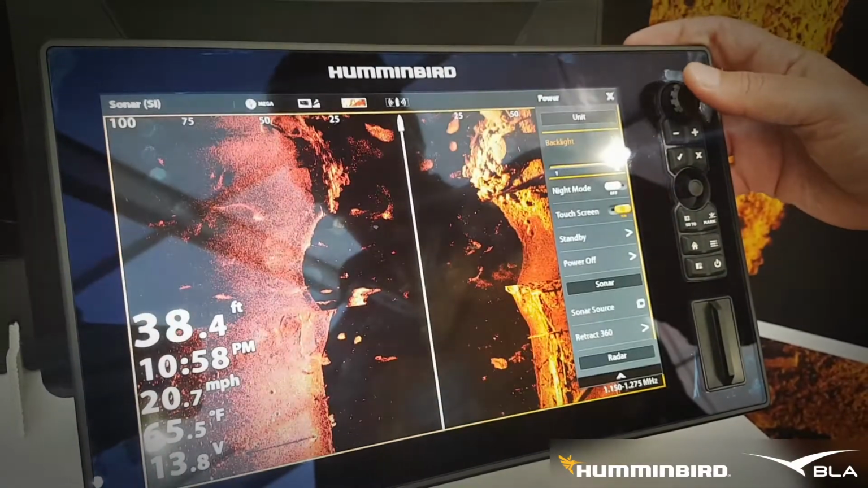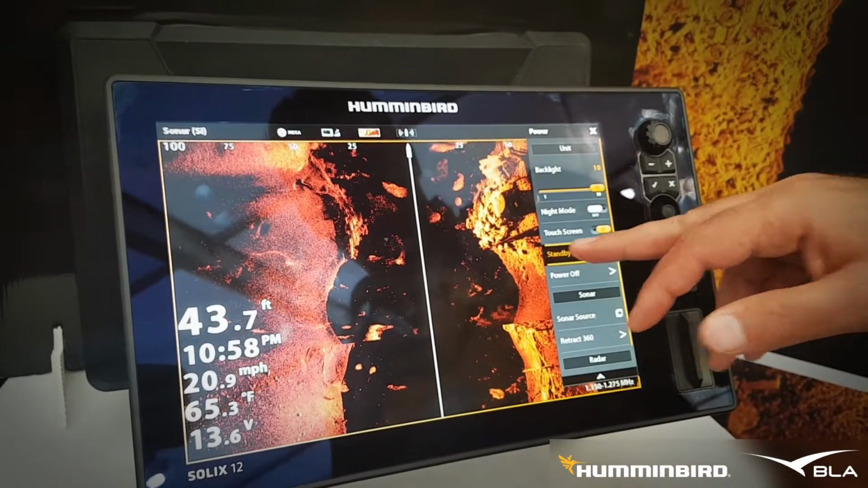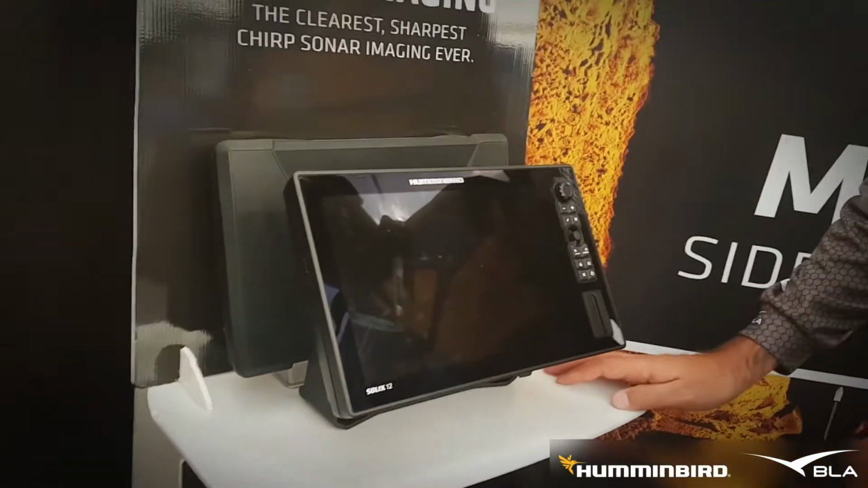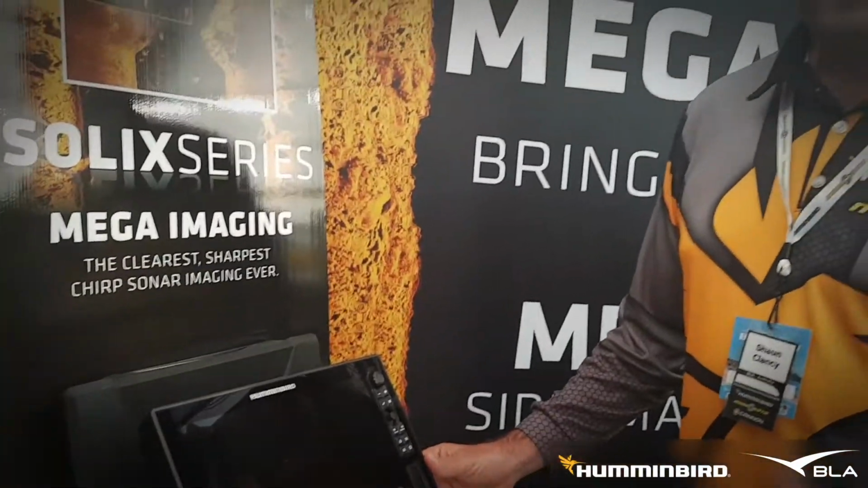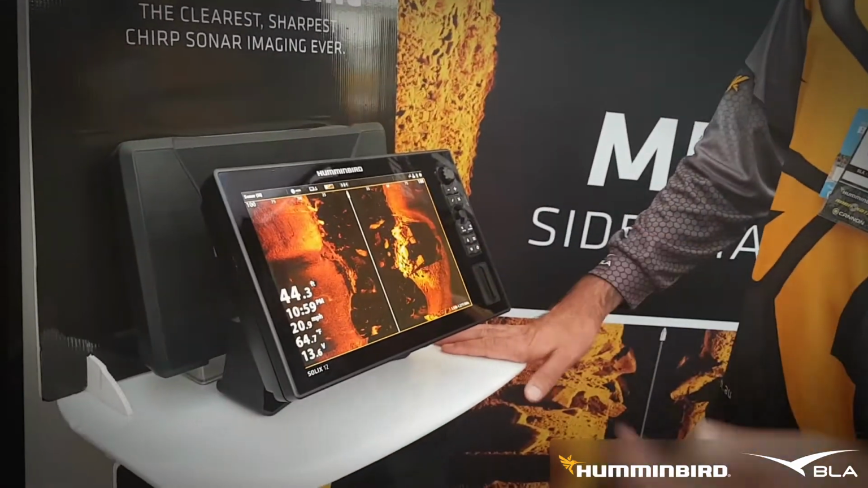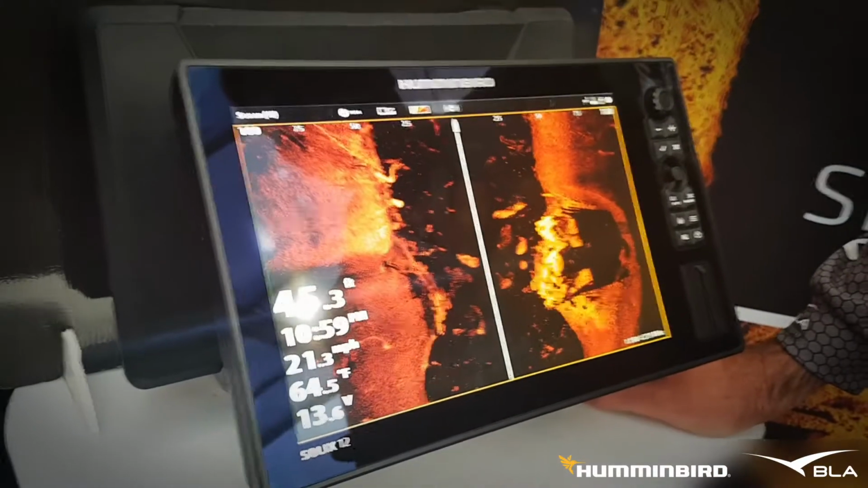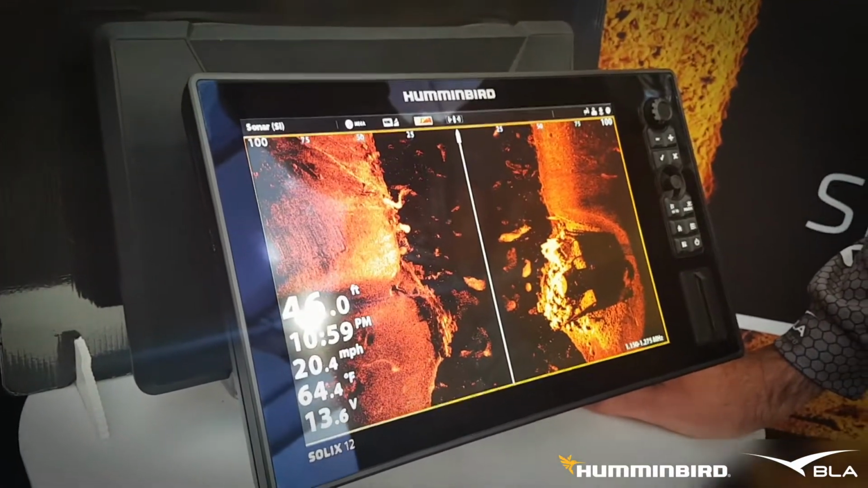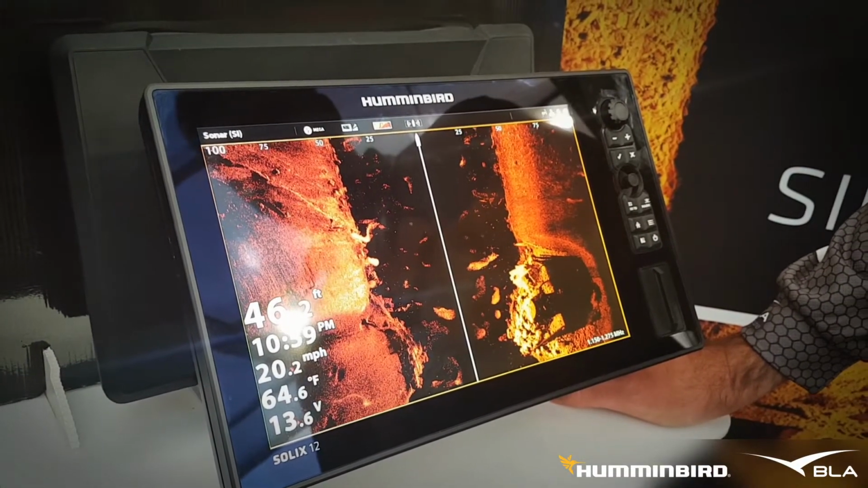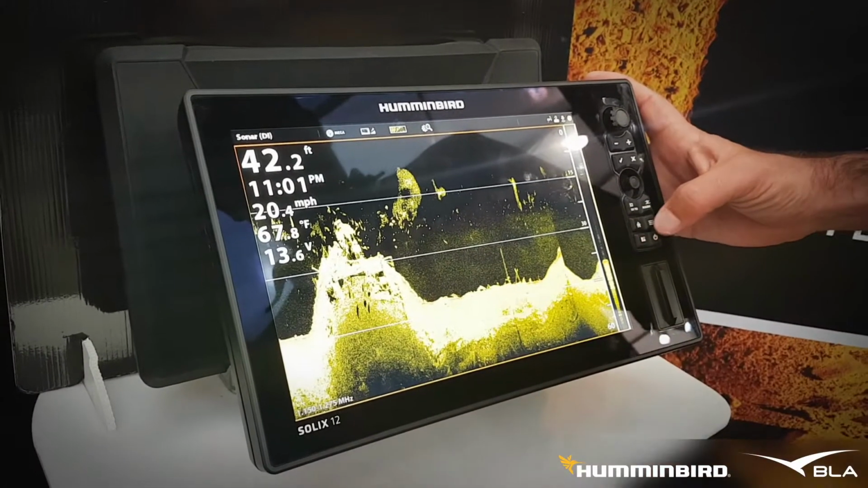We can adjust backlights. We can also go into standby mode. So if you don't need the unit running for a while but you don't want to power it right down, you can just go into the power button, go to standby mode. If you want to bring the unit back up, just push the power button and it all fires back up. So what it does is basically temporarily drop all your imaging, pinging, down pinging as well as GPS and the backlight right off, so it's only running on milliamps.